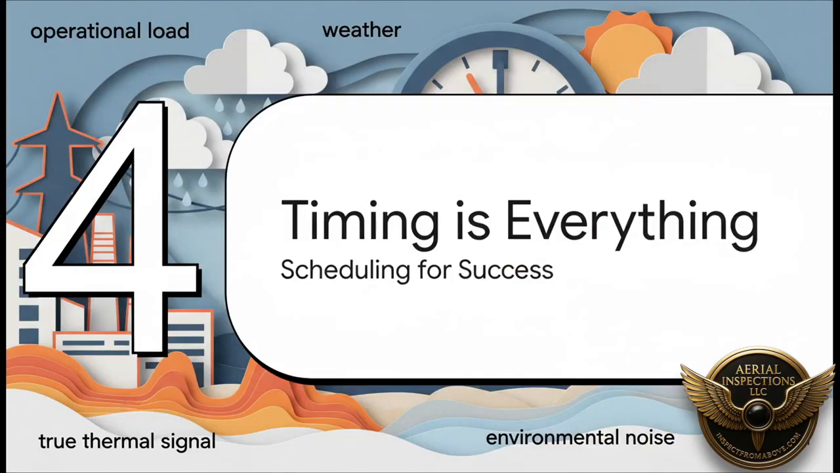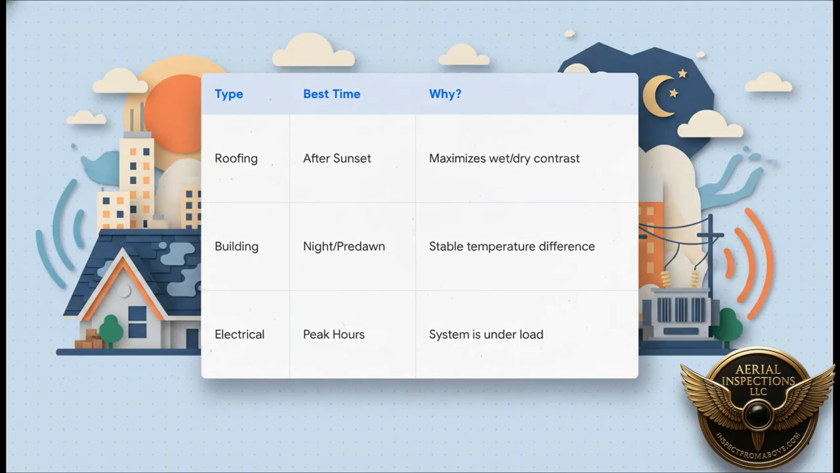Now, for something that might surprise you, you could have all the conditions perfect. The load is right, it's dry, but if you do the scan in the wrong time of day, the data can be completely worthless. Seriously. Timing isn't just a suggestion. It's a hard and fast rule that's dictated by physics. And this table here breaks it down perfectly.